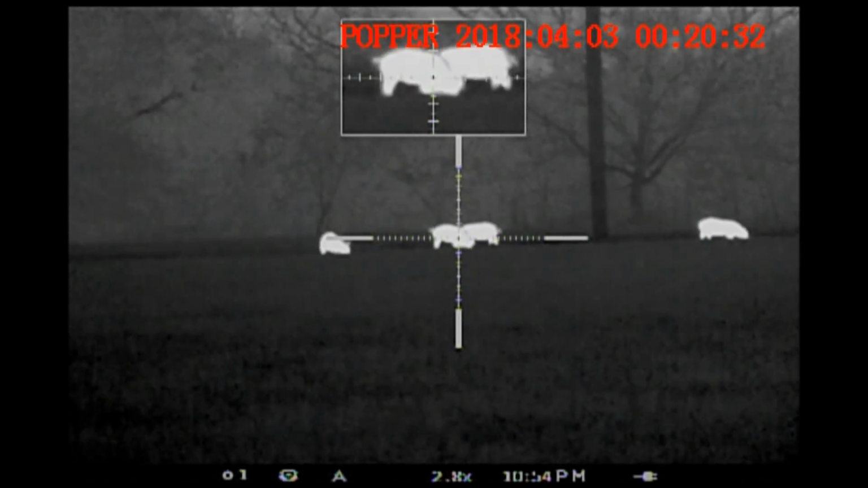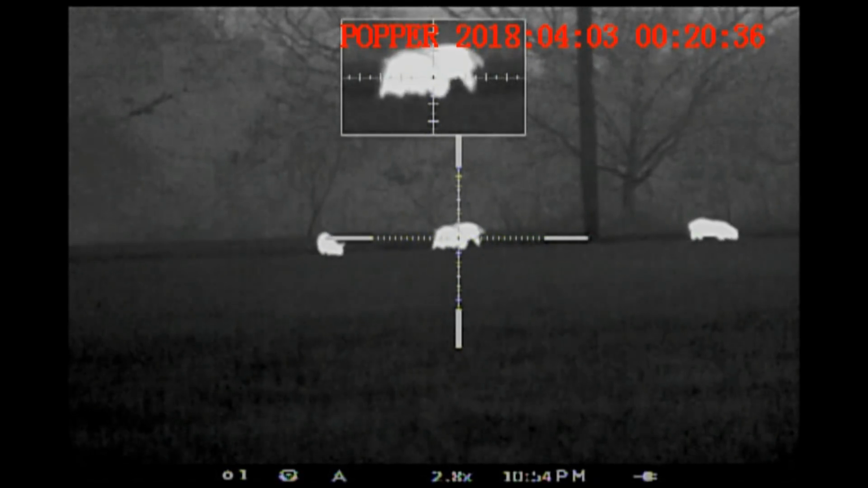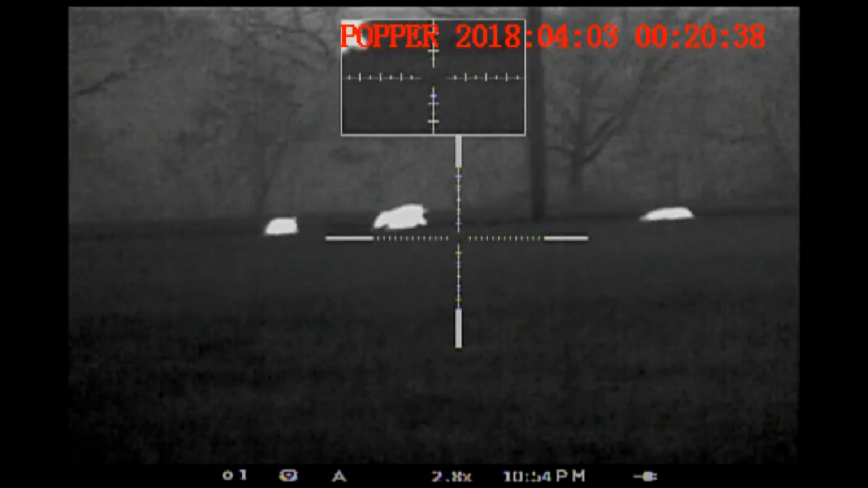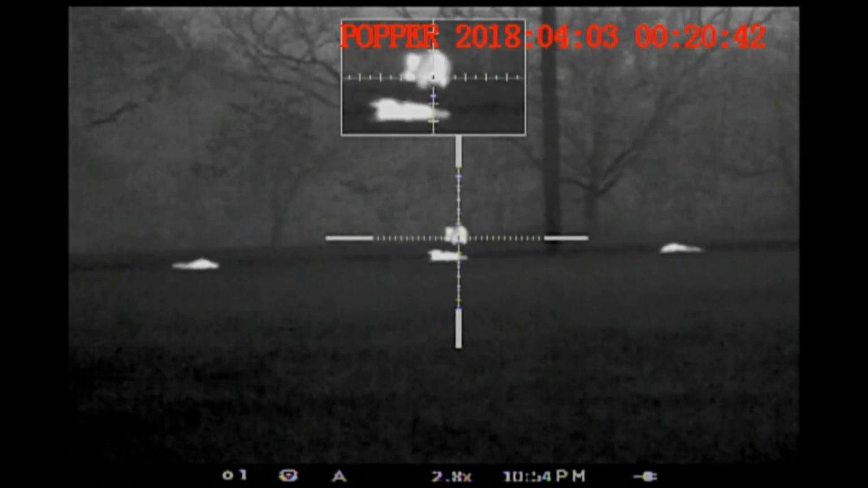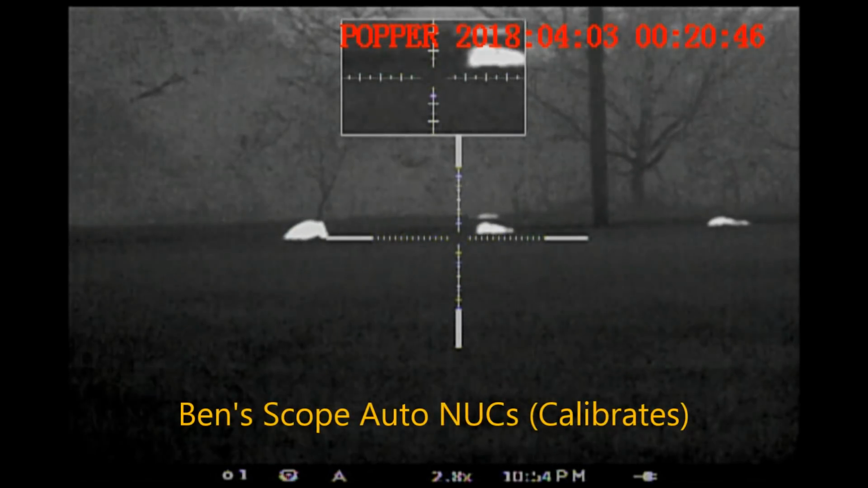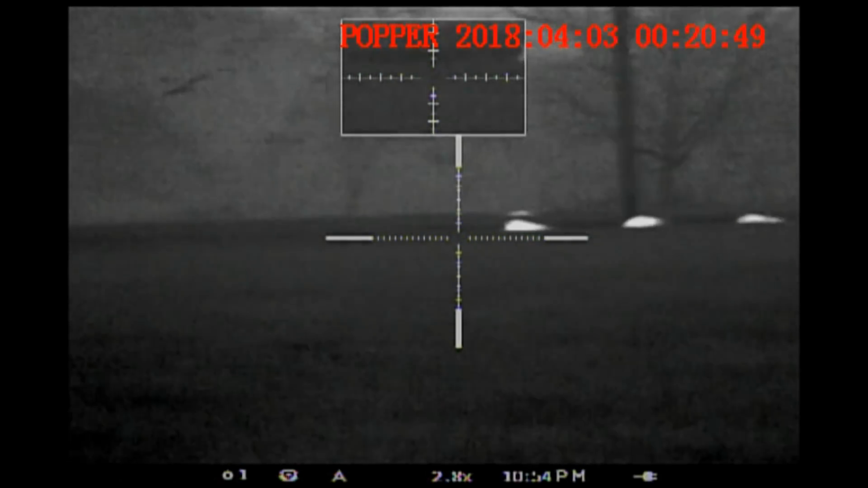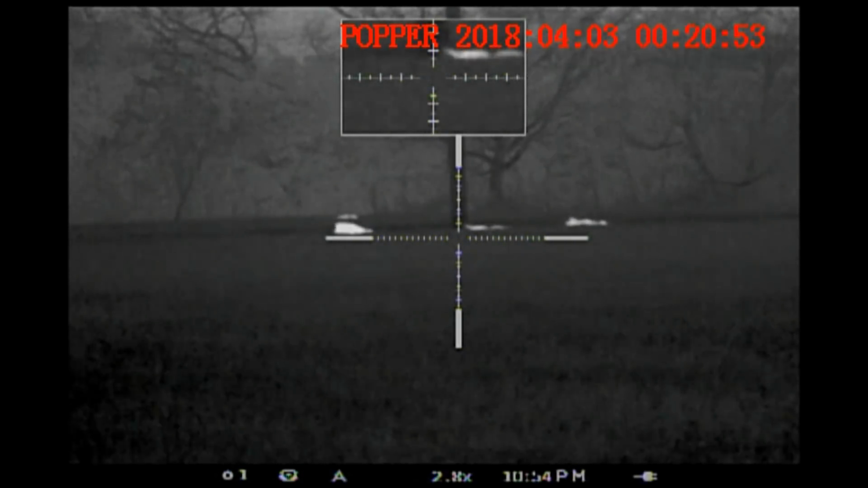Ben's going to take a hog on the left. I'm going to take a hog on the right. All right, here we go. 2, 1. Nicely done, Ray.